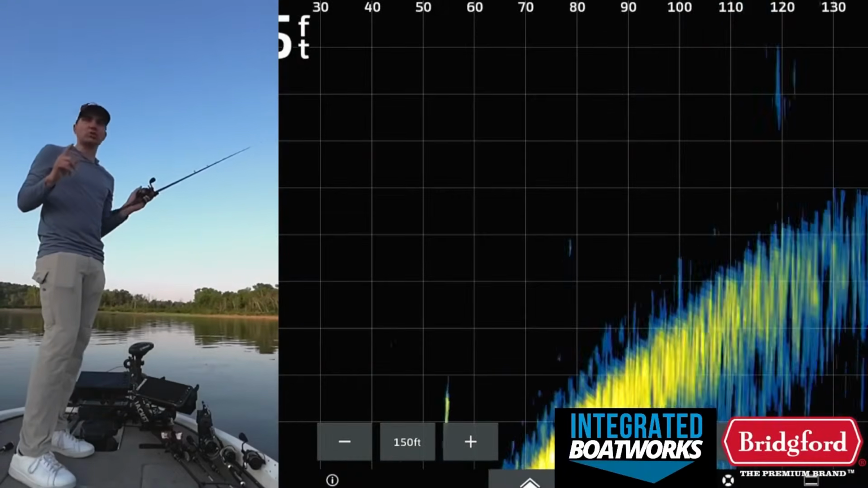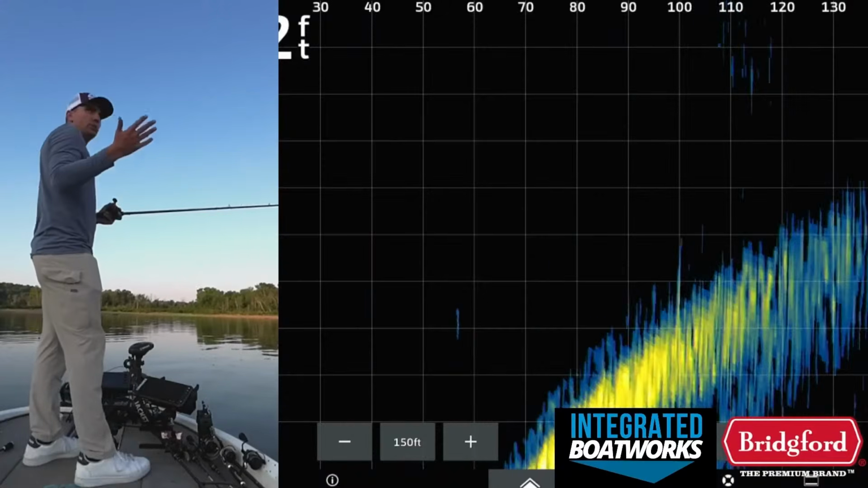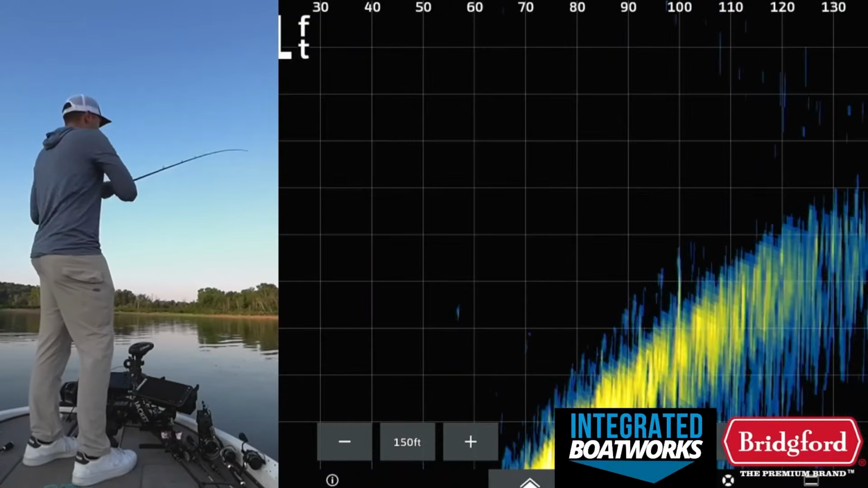Like even on that first spot, I should have trusted it, like, it doesn't look like the fish are really grouped up that much. Or, on the second spot, these don't look like they are bass.